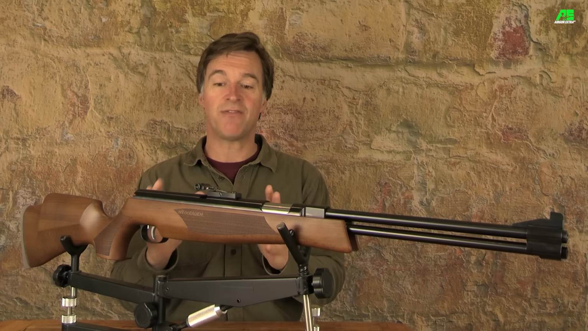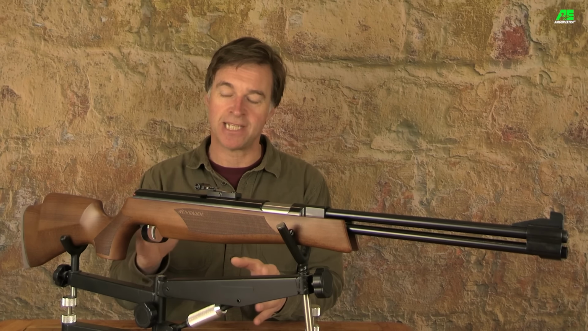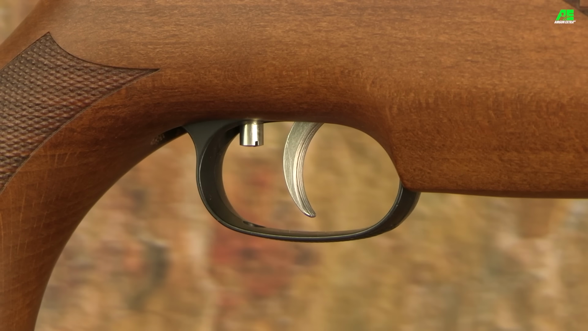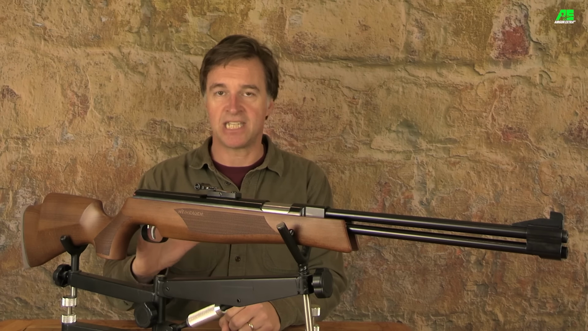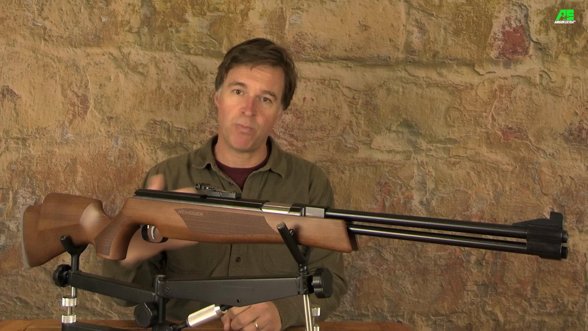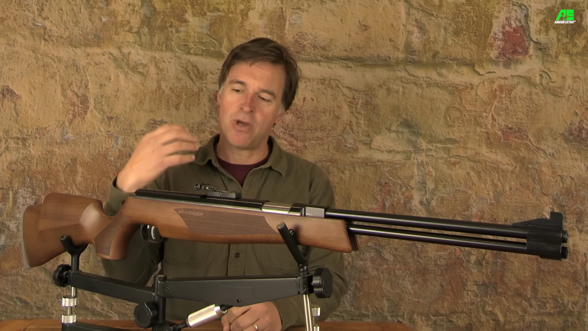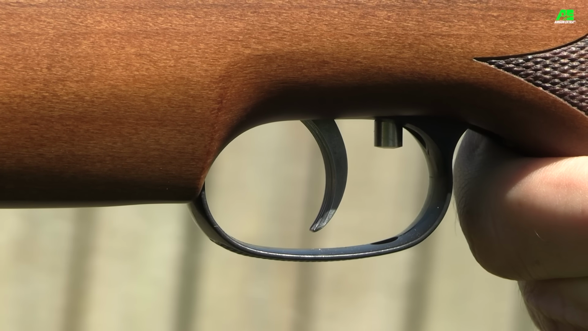The HW77 is equipped with Weihrauch's legendary record trigger unit. Now it's got a lovely metal blade, it's got a slight sweep to it, and a lightly grooved flat face, which feels absolutely great. Now it's a very simple trigger to adjust, but I've tested it straight out of the box as usual, and it is great. So first stage weight and travel feel spot on, then comes to an unmissable stop point, and that's followed by a crisp, creep-free and totally predictable second stage break.